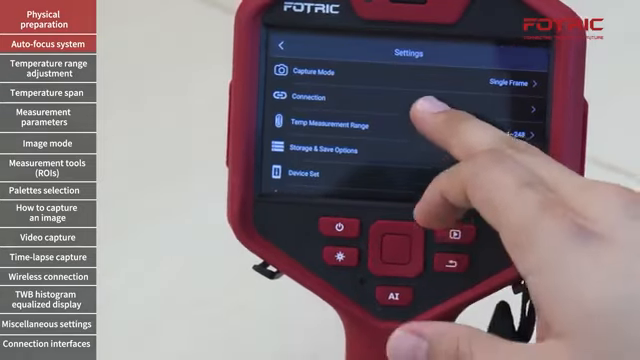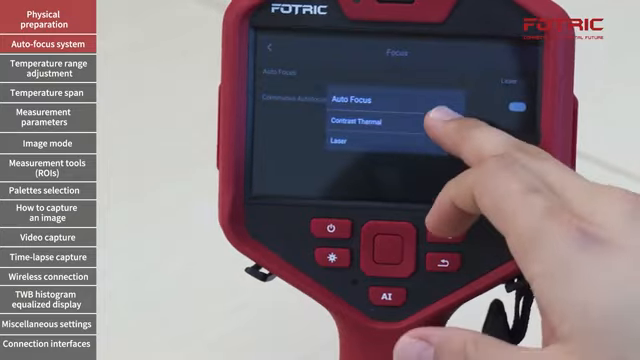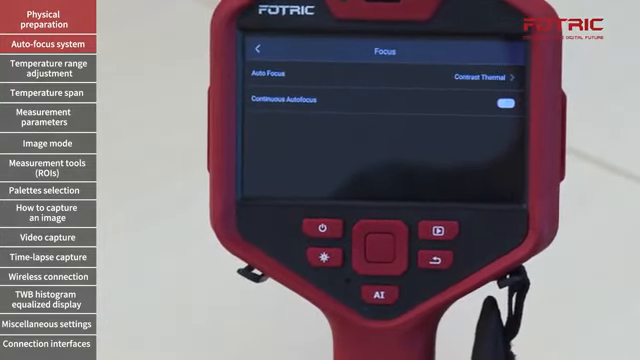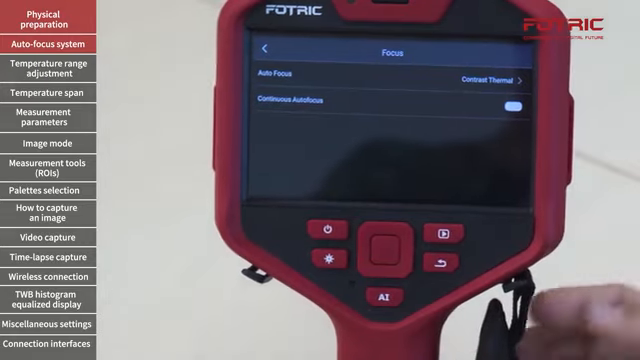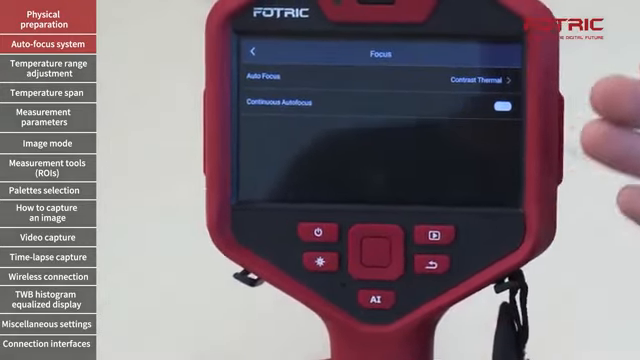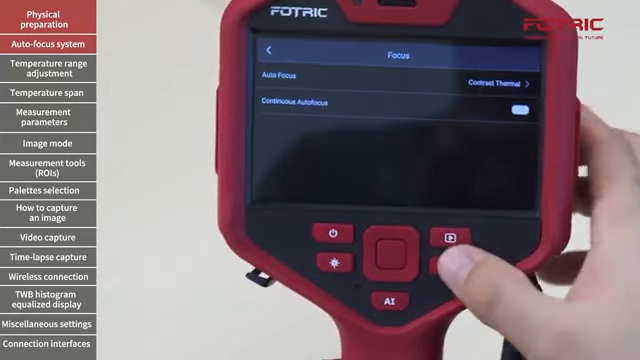Once again, I will change the focus type. Contrast thermal is usually recommended for those environments where there is a good thermal contrast, like say electrical equipment, mechanical equipment, while laser distance is commonly used for, let's say, building inspections where sometimes there are not good thermal contrast that helps the camera focus.